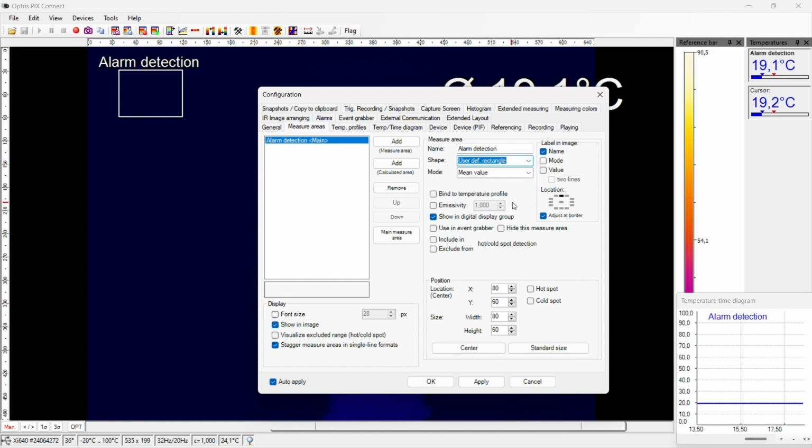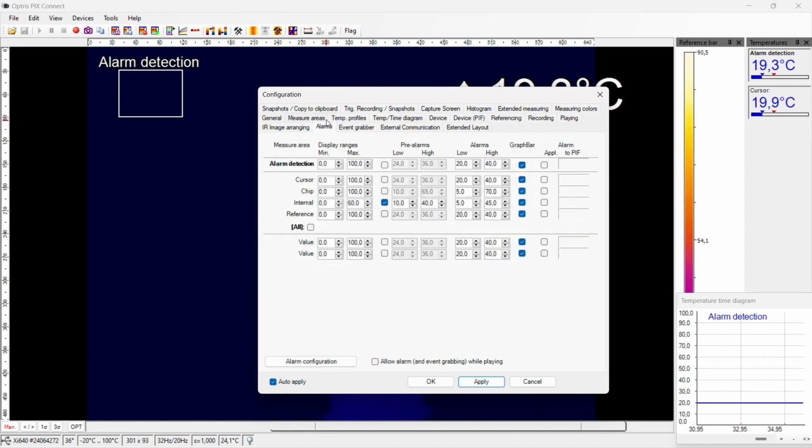Set as mode the item maximum to detect the maximum temperature inside the measure area. Push the button Apply. Now go to the tab Alarms. As you can see, all created measure areas are listed below in this window. In the line of your created measure area, you can enter now a high or low alarm temperature value.